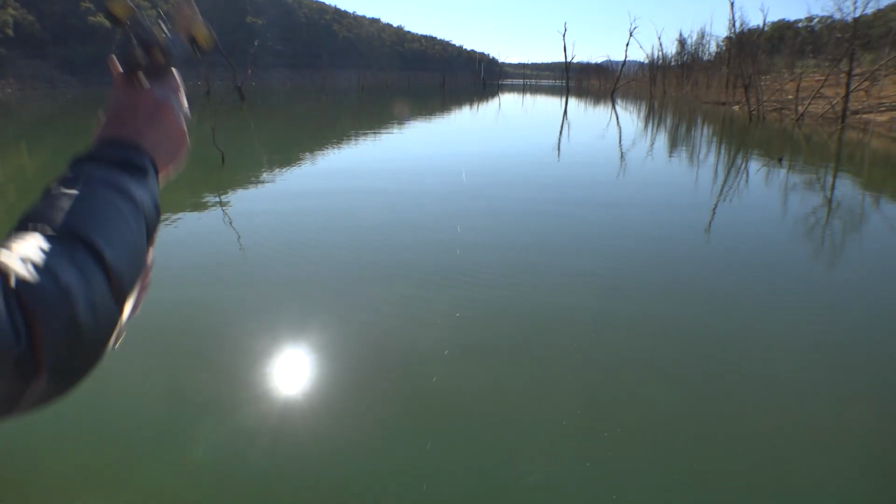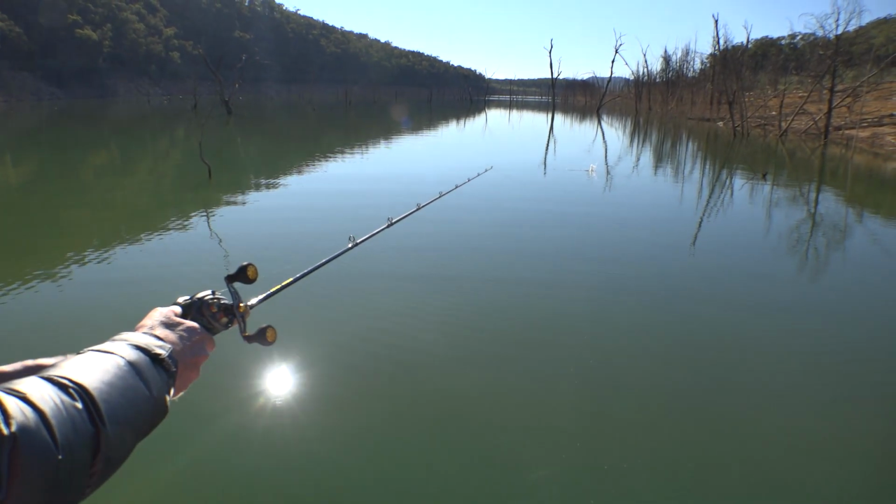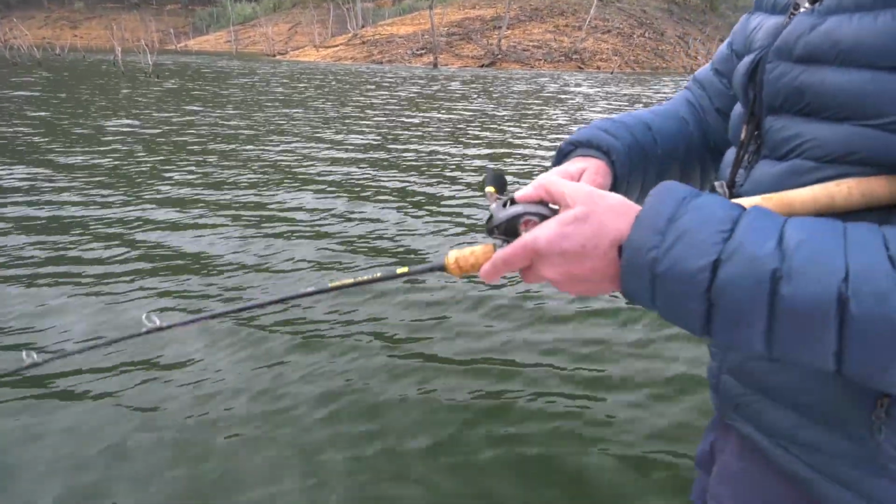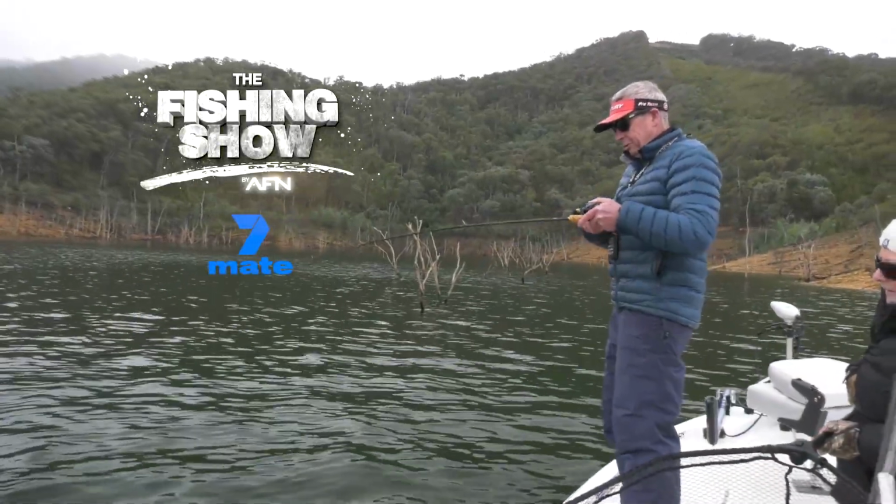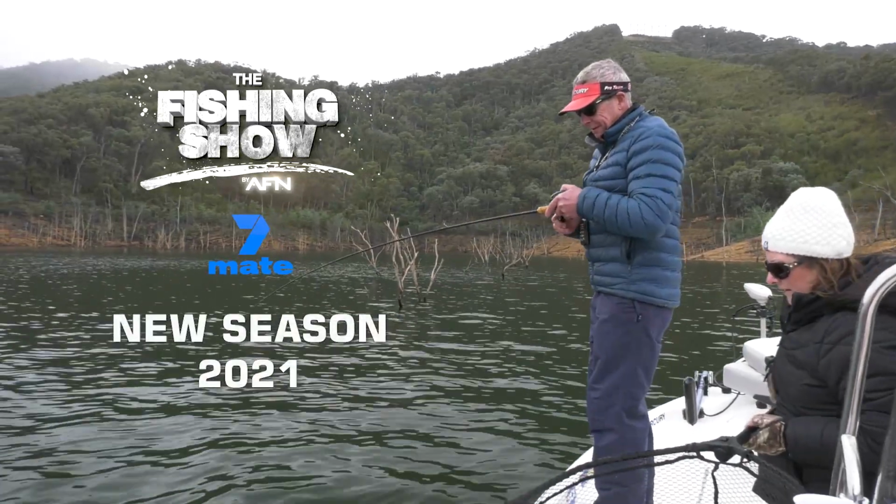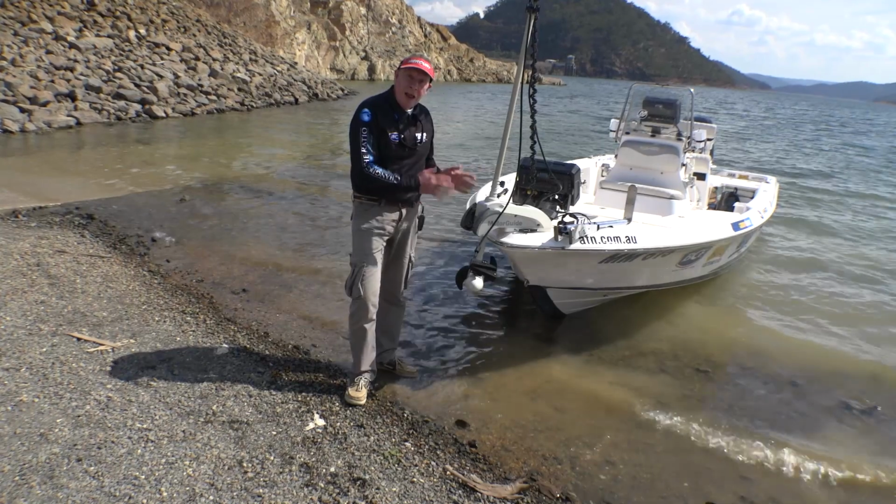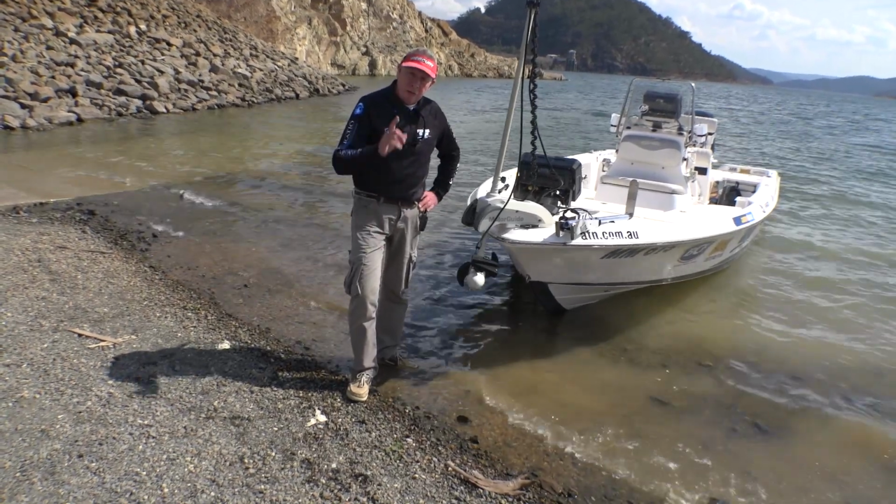And don't think that we didn't catch some of these great Murray cod either. But to see it, you'll have to wait till the next season of the AFN Fishing Show on 7 Mate, starting late in September 2021. Oh, look at him. Very, very happy about this new ActiveTarget technology from Lowrance.